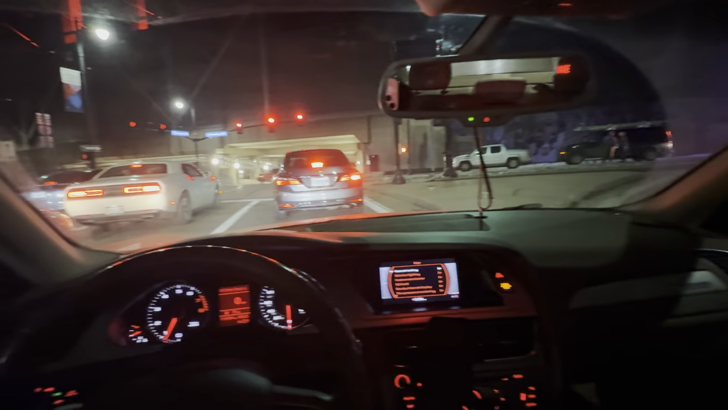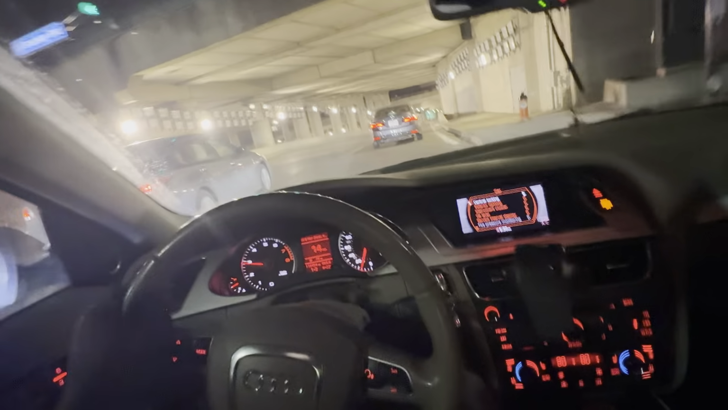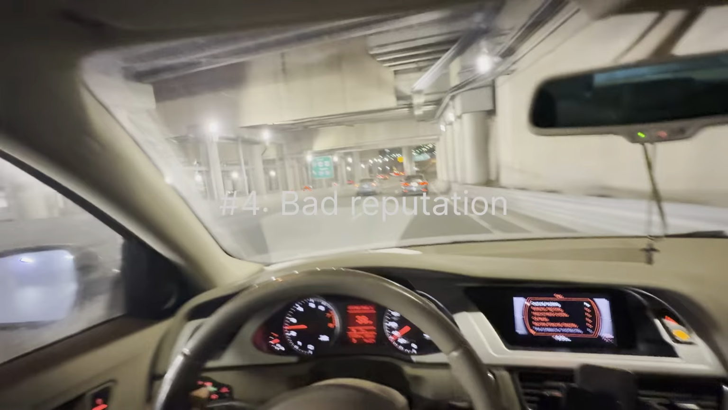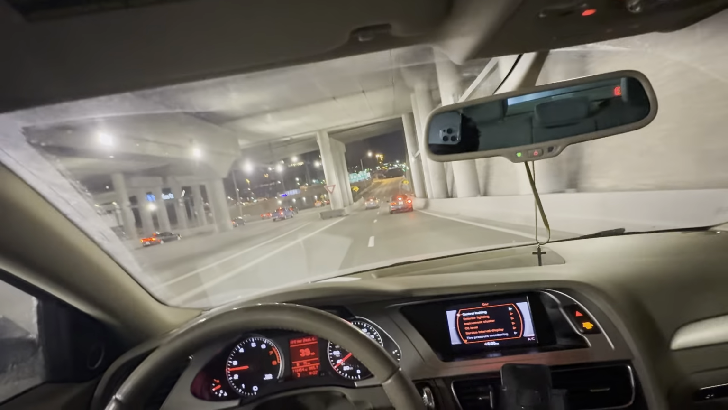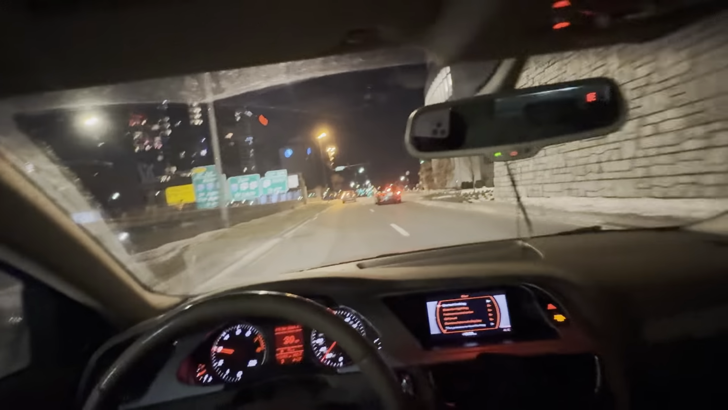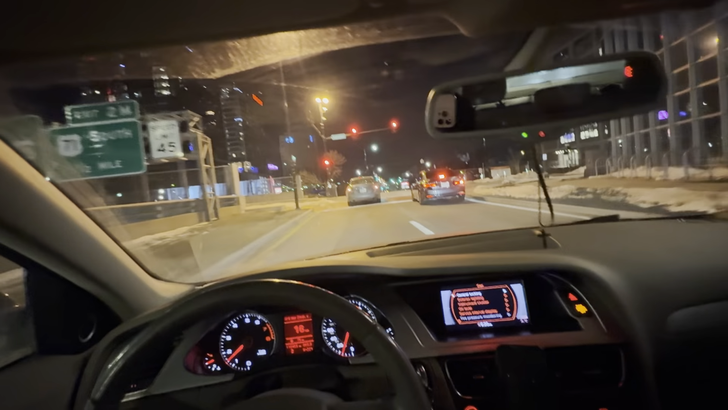The fourth thing I hate about this car is kind of like the third thing, but it's the reputation it has. The reputation is so bad. People hate on these cars so bad. It makes you not want to get it, because it sounds like it would be the worst nightmare of your life. But this is not the best car ever, but for it to be a manual Audi, what more can you ask for?